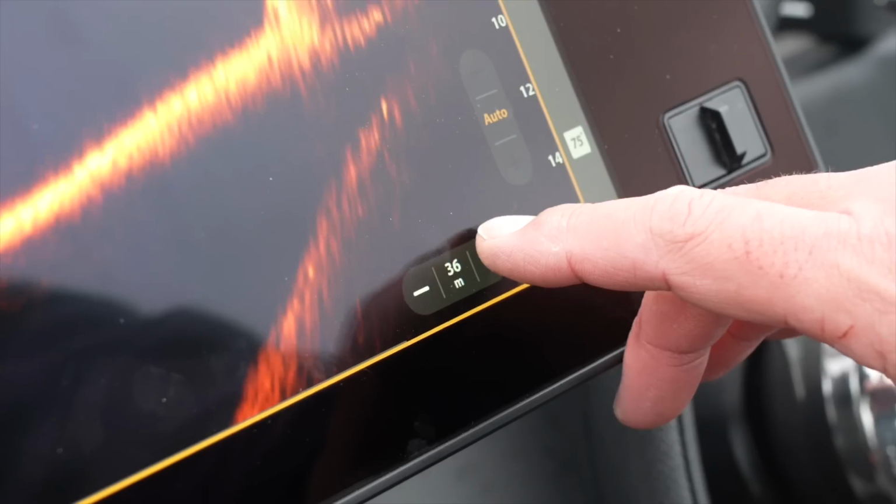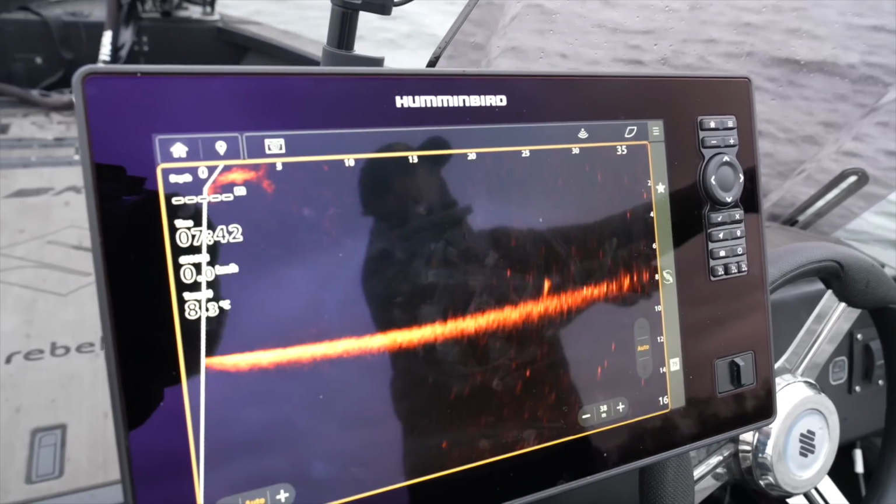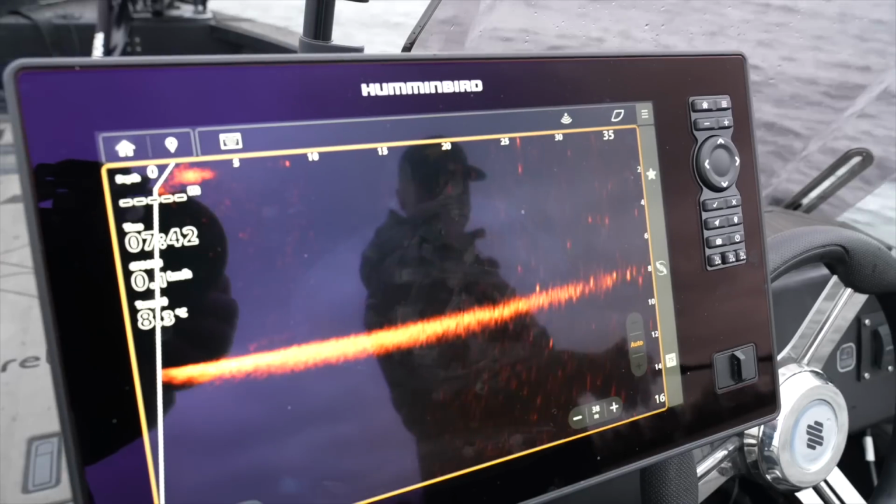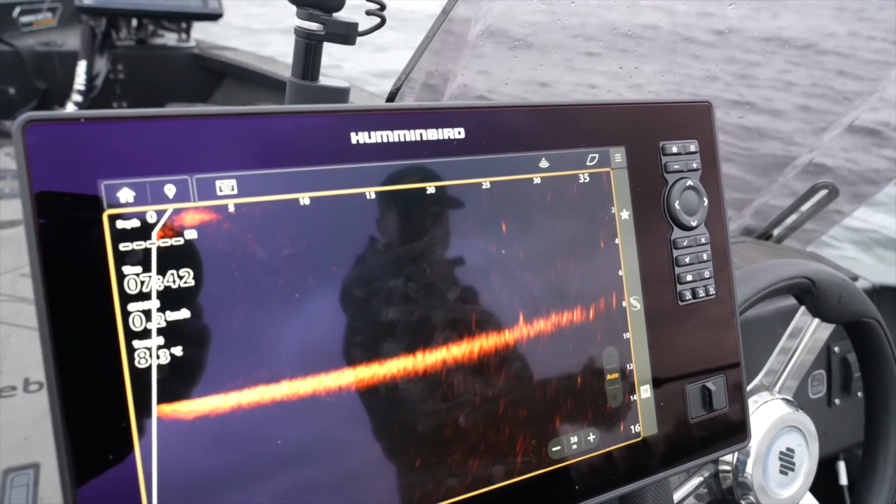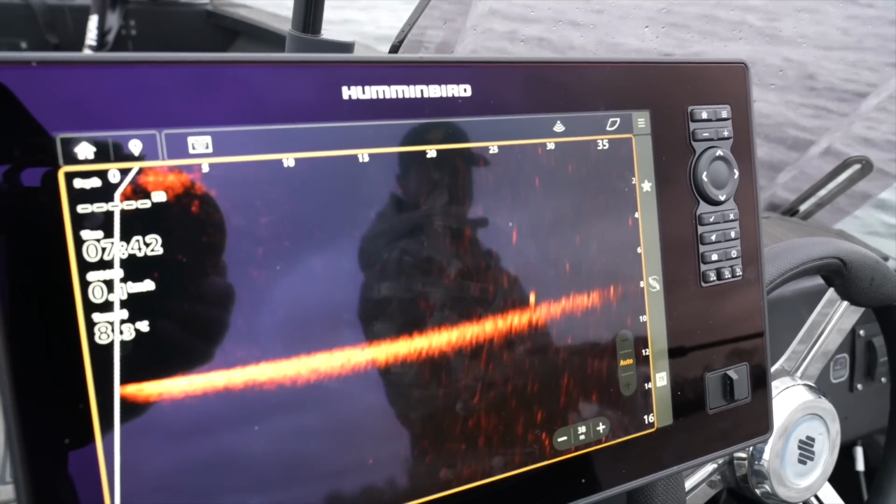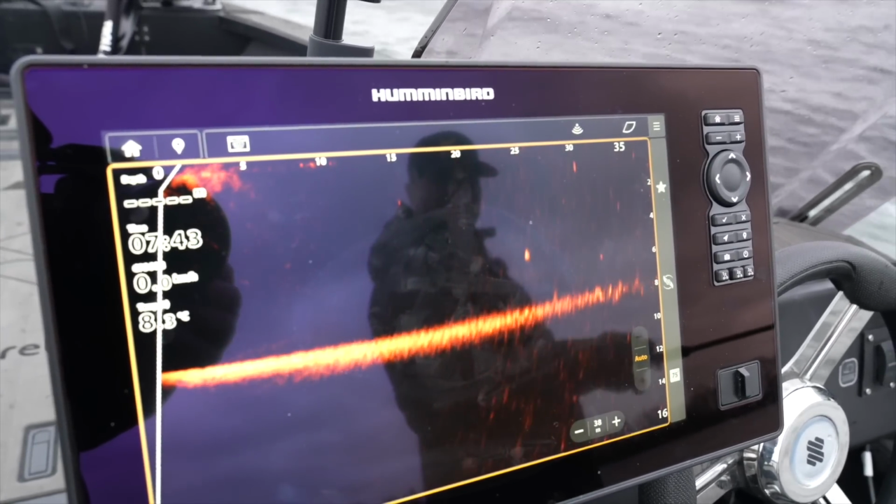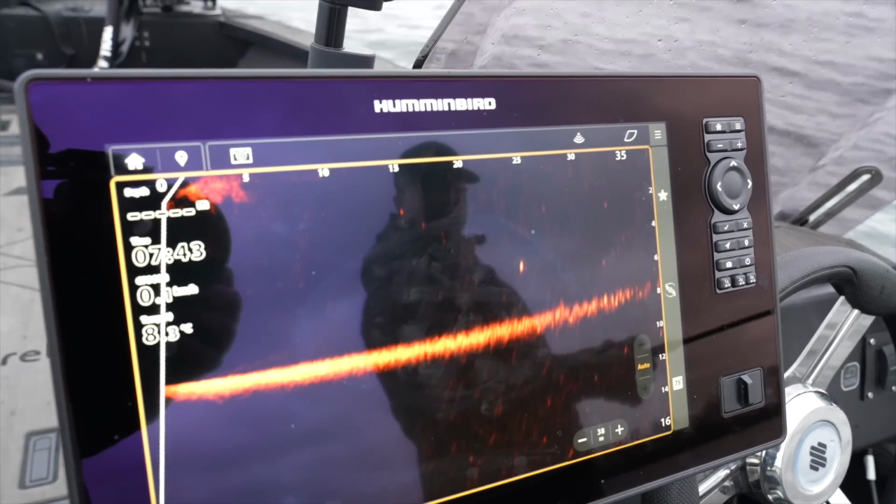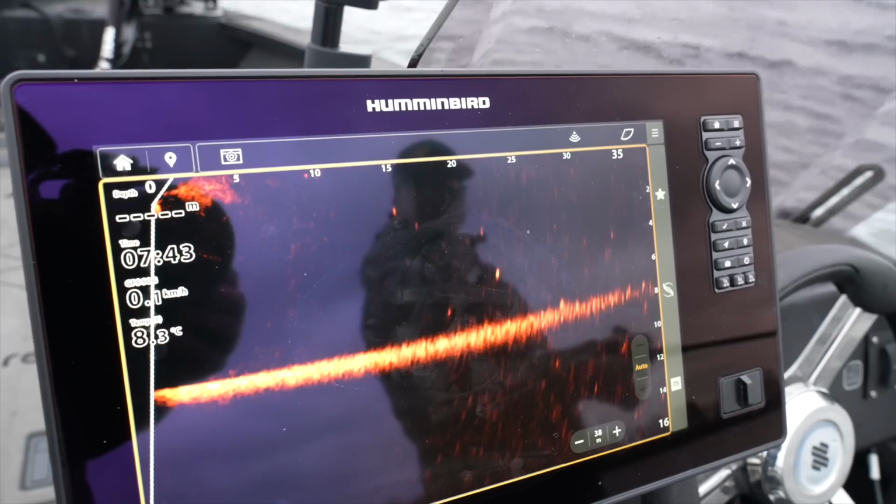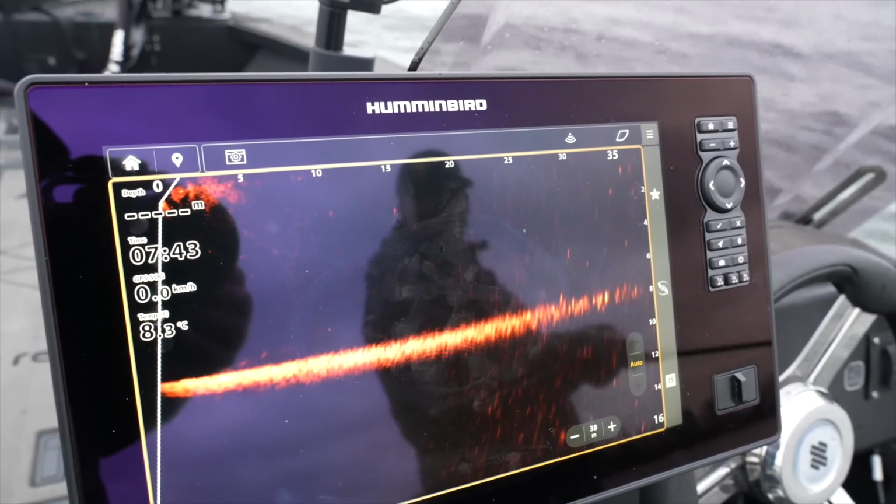Oh, I'm a little too short. Well, the bait tracking is really nice. The fish isn't responding, but 25, 27, 28 meters easily. And I'm casting against the wind with a wind-sensitive bait.